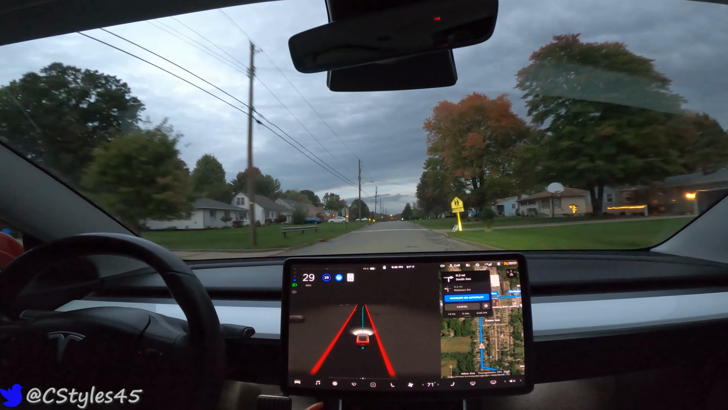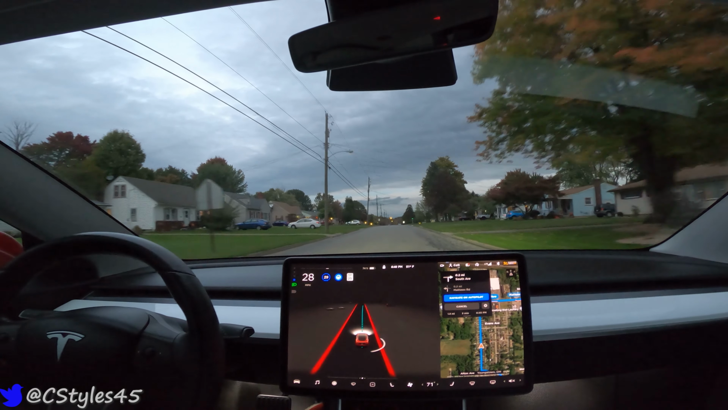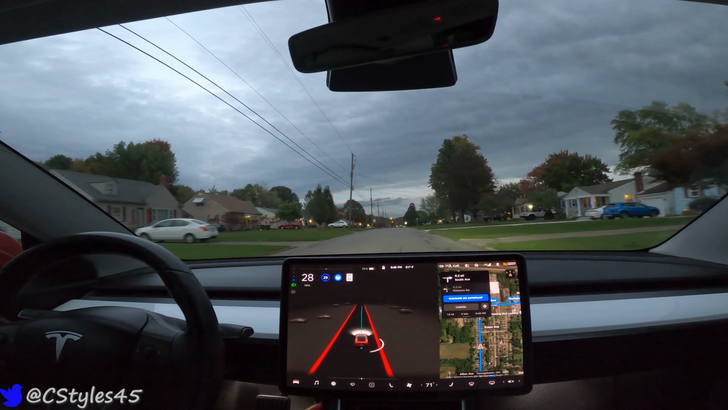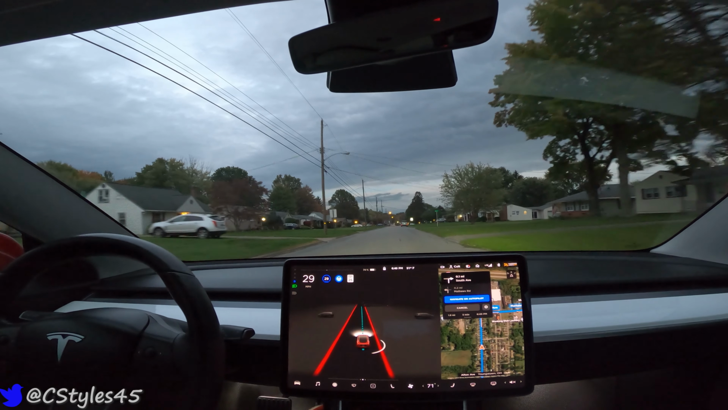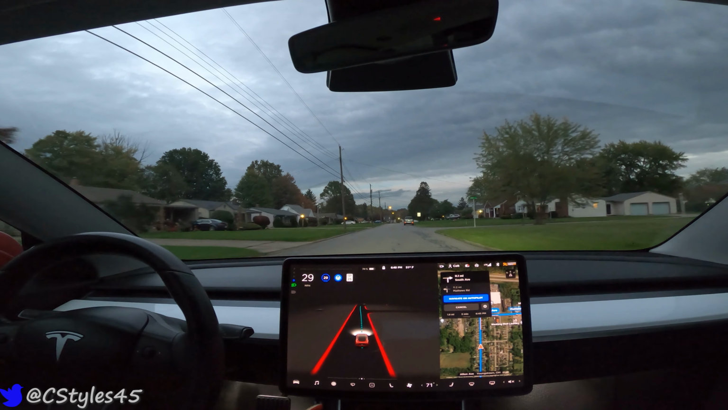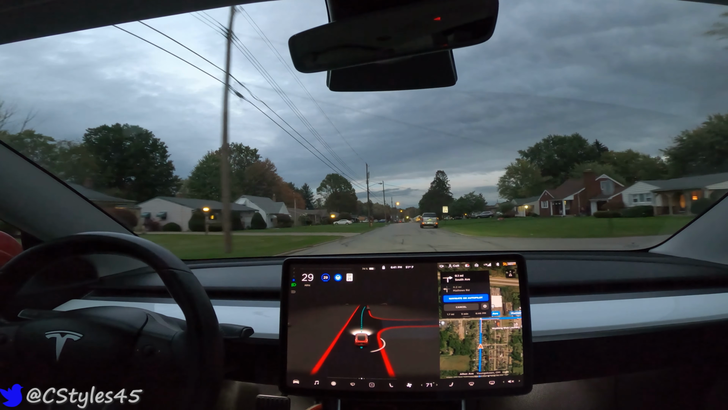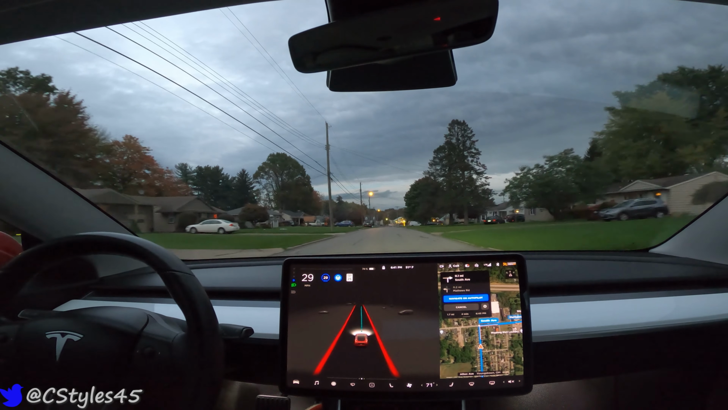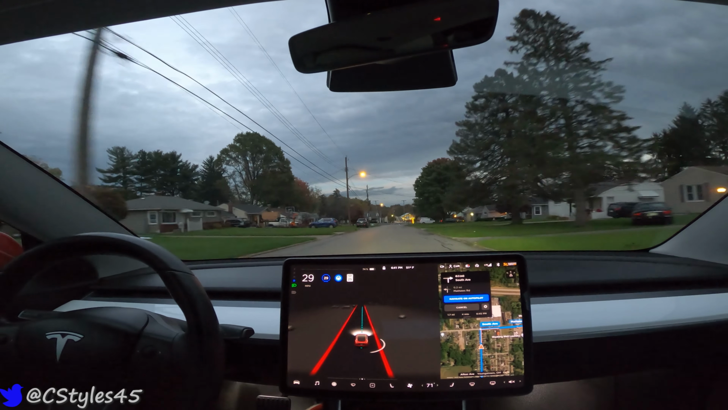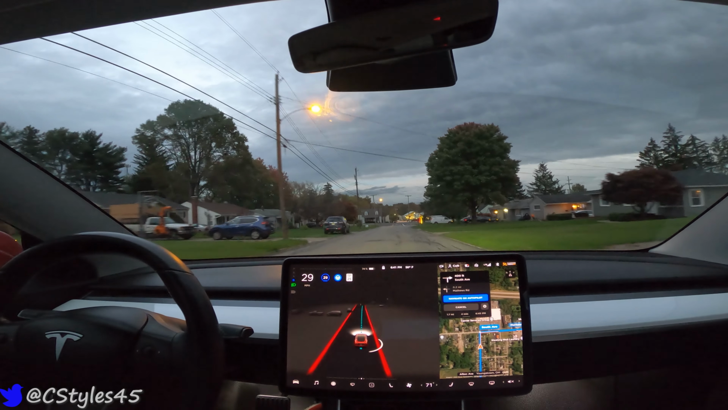We'll have a right-hand turn ahead onto a 2-lane road. Keyword should not be an issue. And then we'll have a left at a red light. We'll have a roundabout, and then another set of traffic lights, and we'll be at the end of the video. So a few more minutes left in this trip.